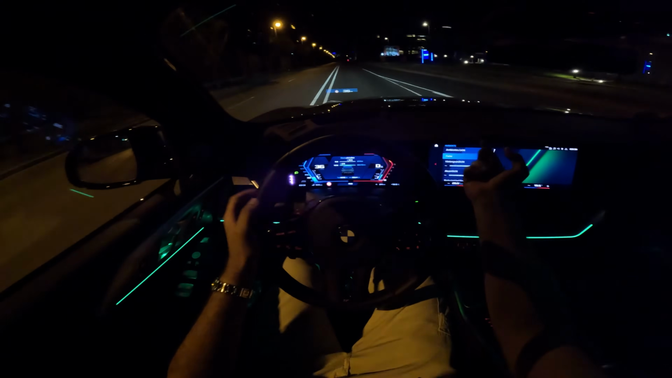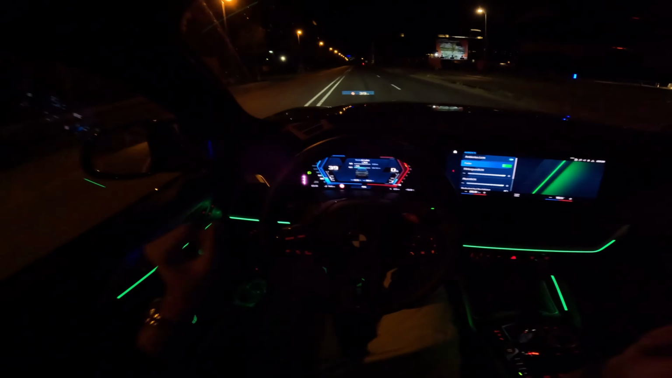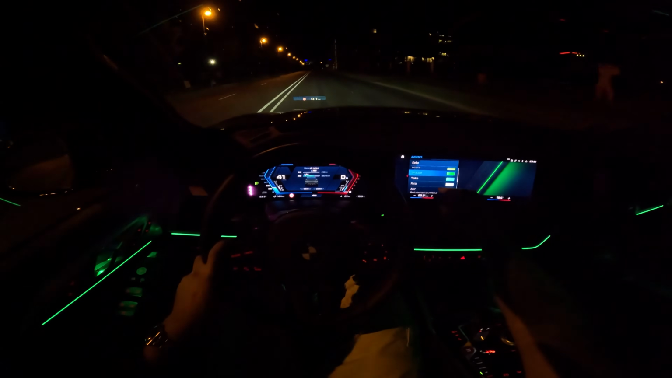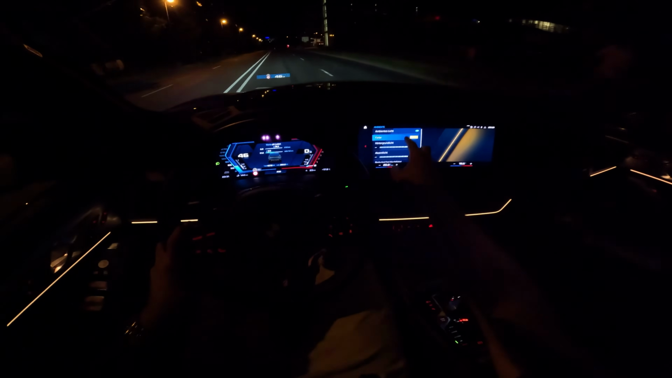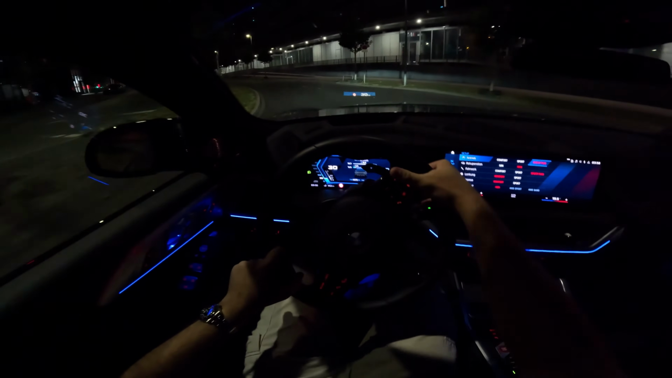For example, the tire pressure menu being the M1, or the back window having the M1 logos and stuff like that. Now we have even golden color here, which is more like yellow, more like a citrus color, if I'm completely honest. It's not really golden.